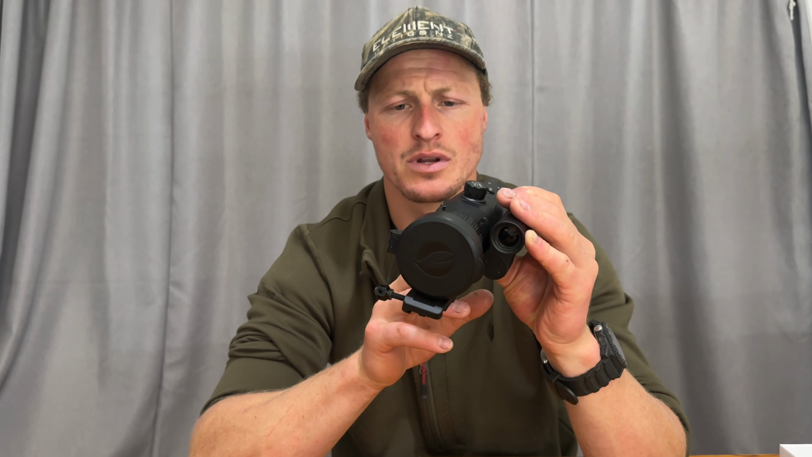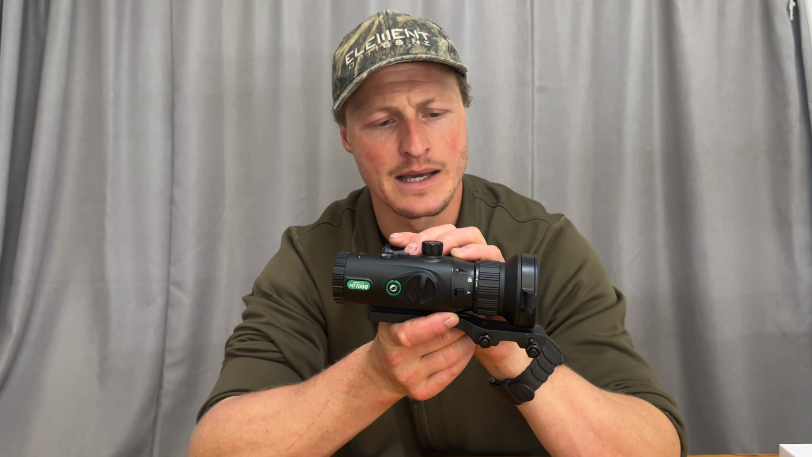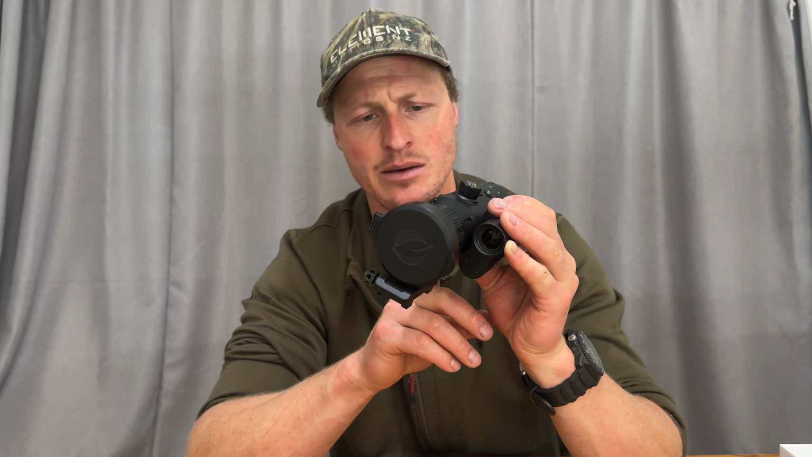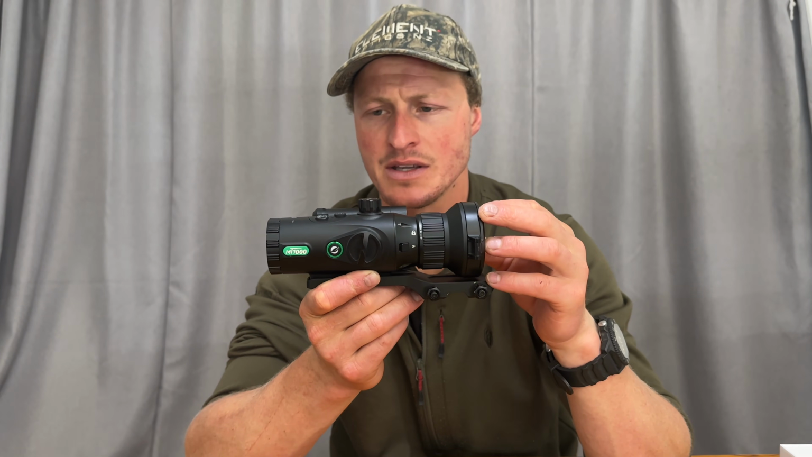Generally, I was shooting from 0 to 300 yards at night. I found that that was probably as far as I like to shoot at night. 300 yards is a long way when you're shooting at night. You're remembering that you've still got to go across and find that animal. So that was as far as I did shoot, but the capability of detection and everything is obviously a lot